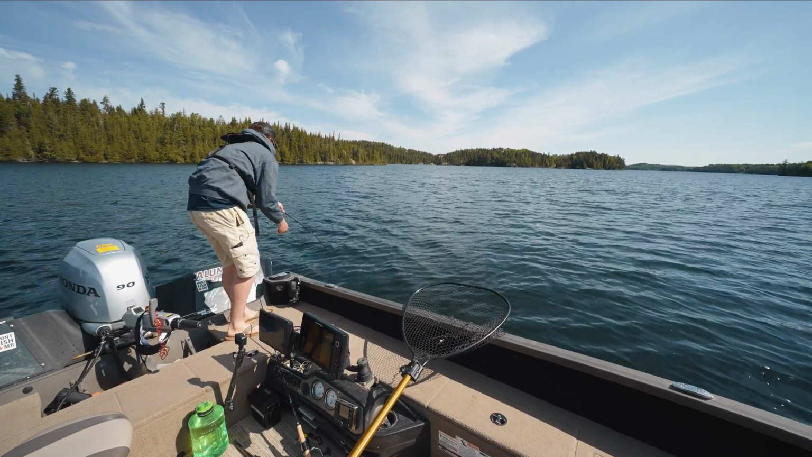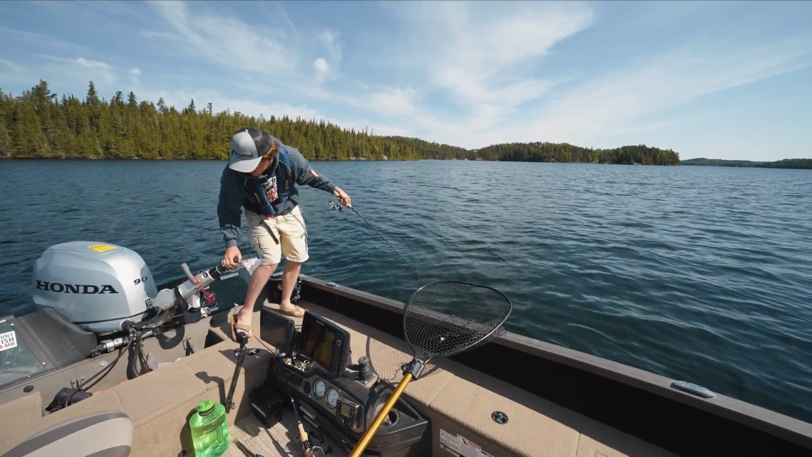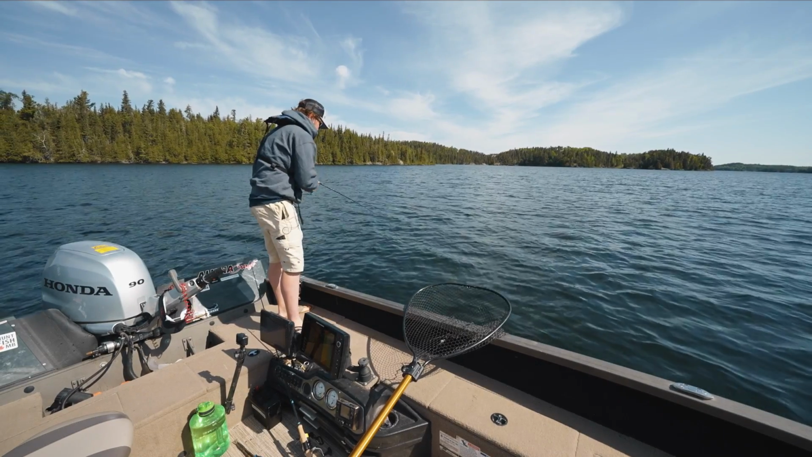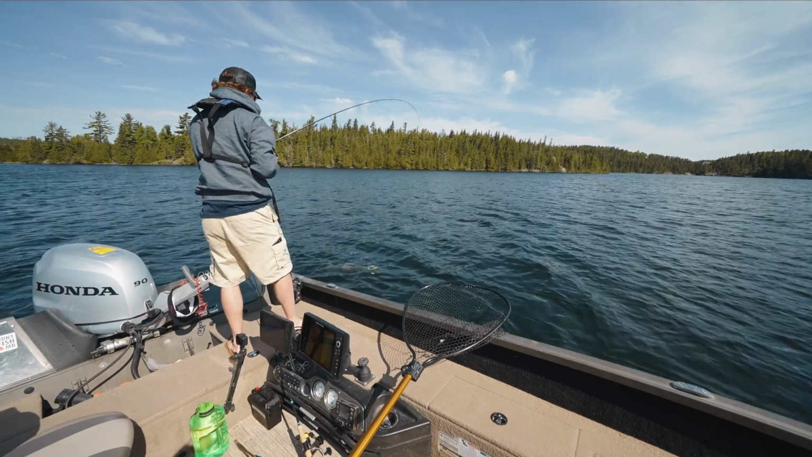I can't tell what it is. Might be a pike. It's good size. I couldn't get a good look at it. I was hoping it was gonna be a monster walleye. I mean, there's lake trout, there's pike, there's muskie, it could be anything. Come on, it's a muskie.